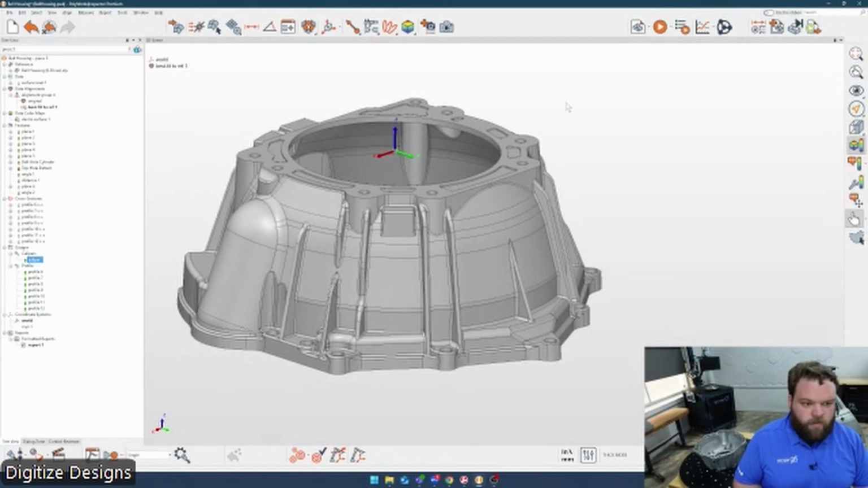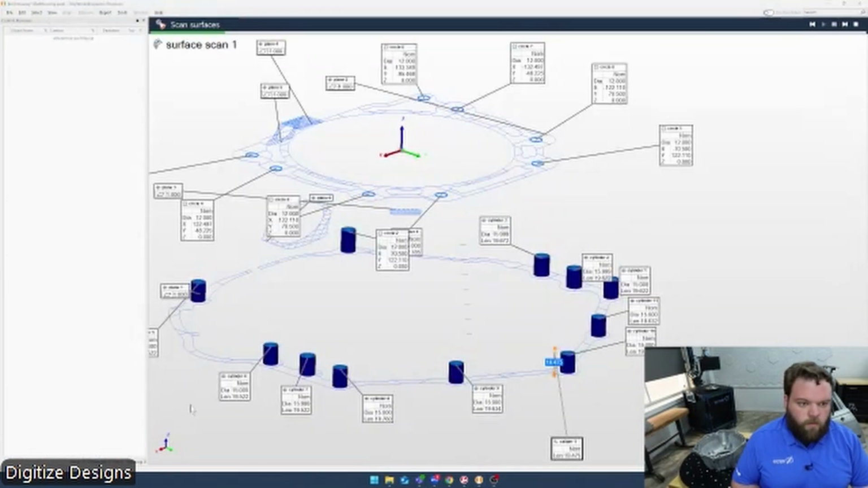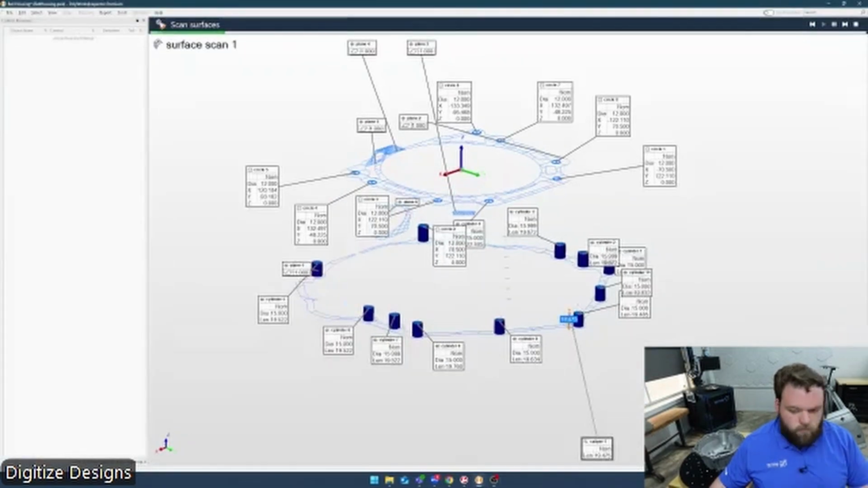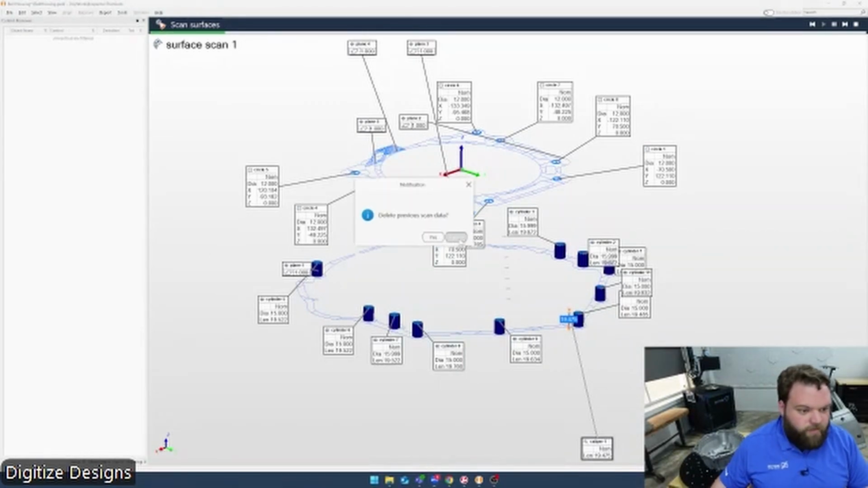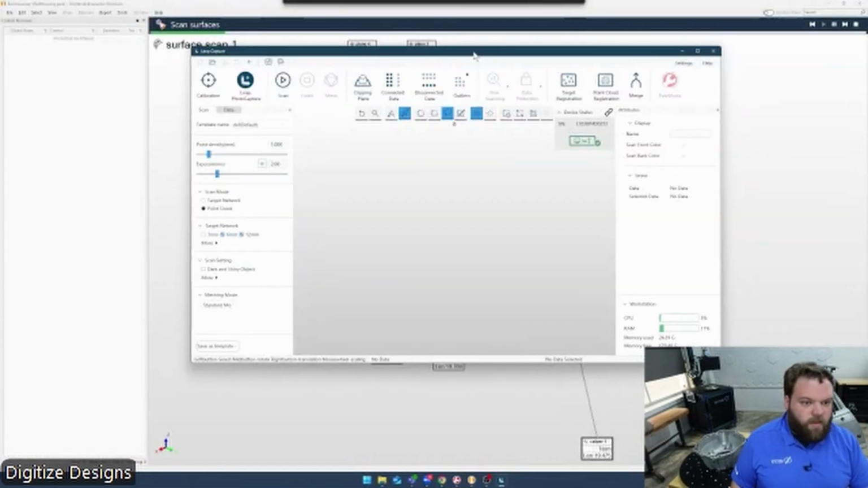So let's measure this one. Bring up the FARO software. Sorry, I've got too many monitors. The little box is hiding from me. There we go. It's just asking me if I wanted to clear out my previous scan, and I do.